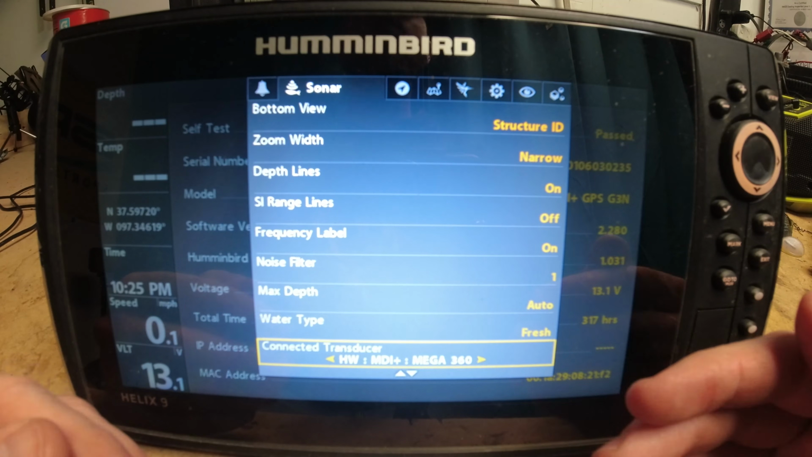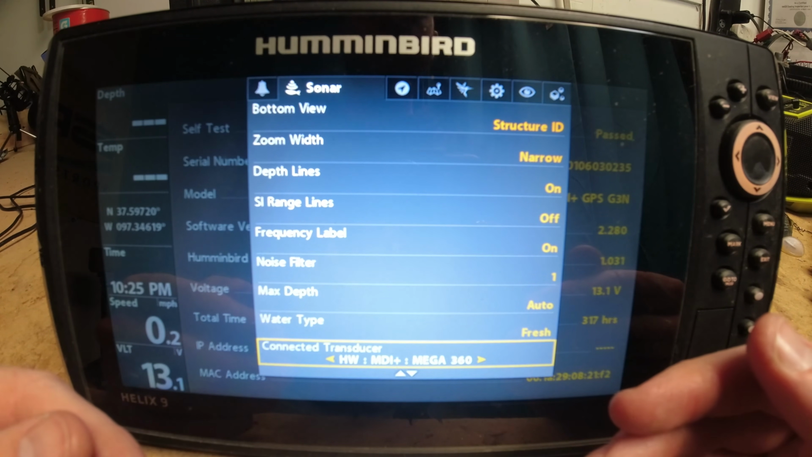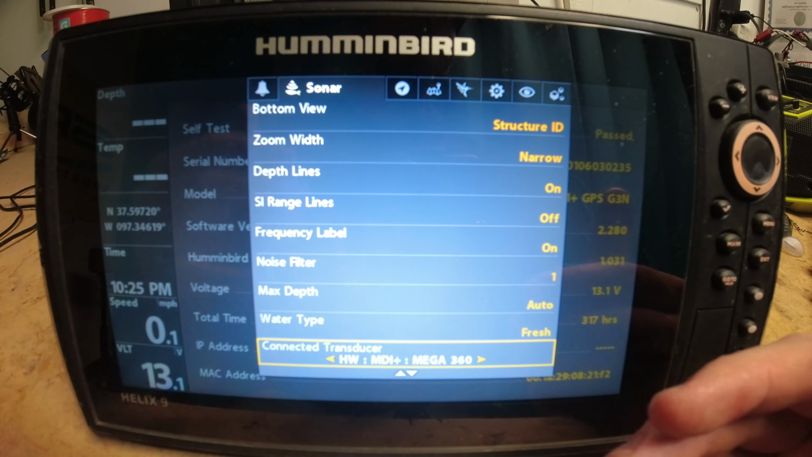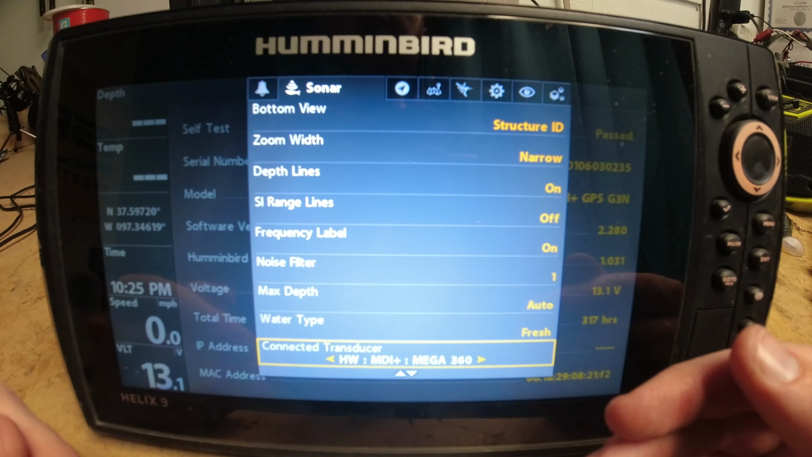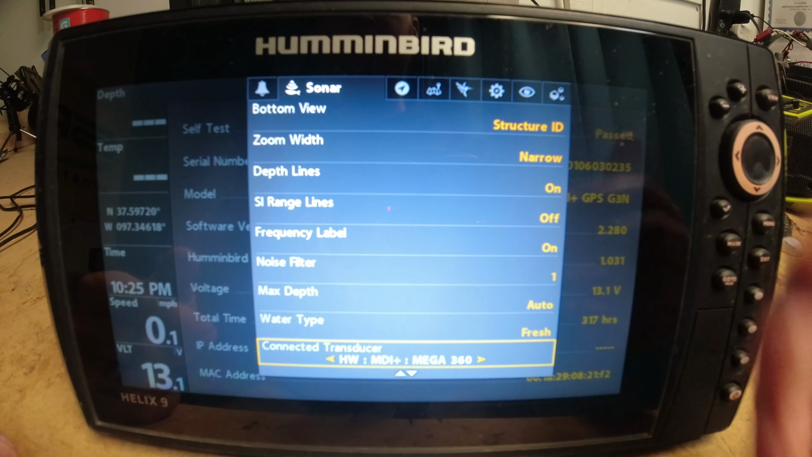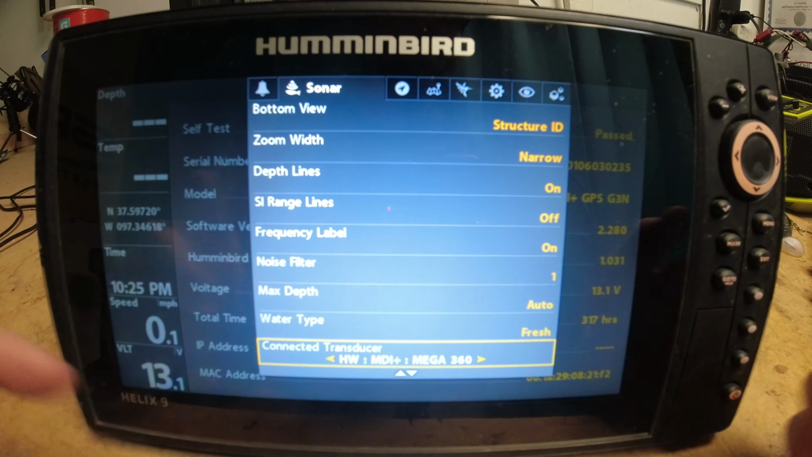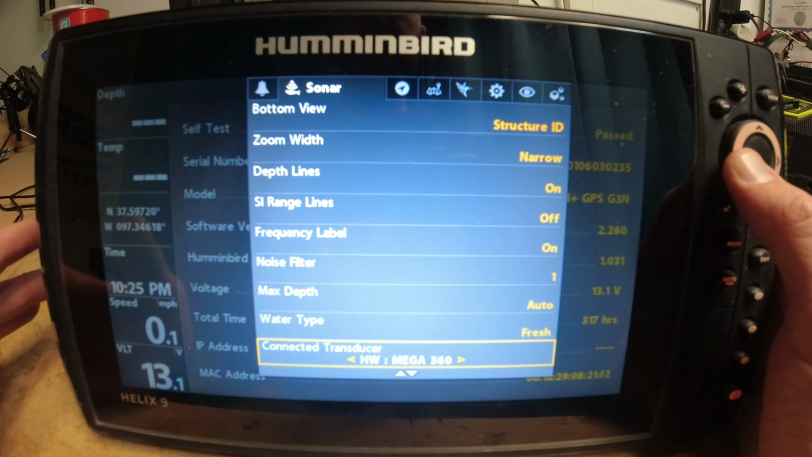I've had people ask me or tell me that they're having issues receiving certain sonar information from their transducer, whether that's a 2D down side imaging transducer or the Mega 360. Make sure you have the correct transducer selected here. You've got several different options.